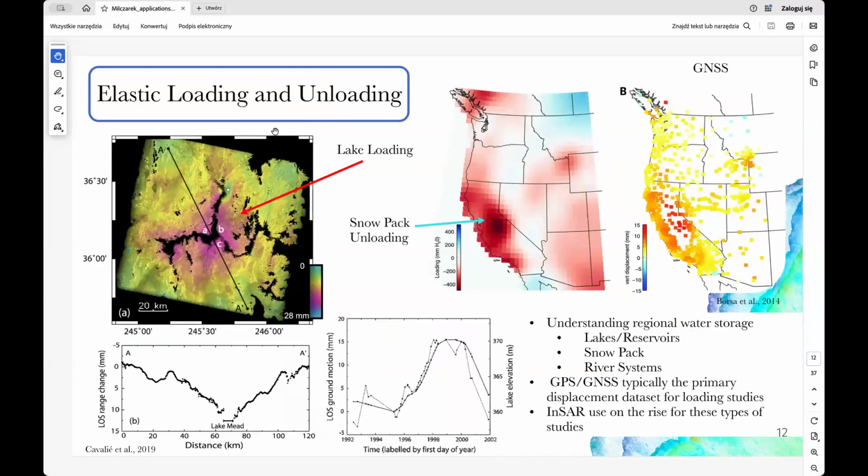Okay, elastic loading. Here I want to quickly discuss elastic loading, as this process behaves opposite to poroelastic deformation that we talked about here and in the previous presentation also, I think. The idea is that the water or snow is loading the crust, deflecting it downwards.